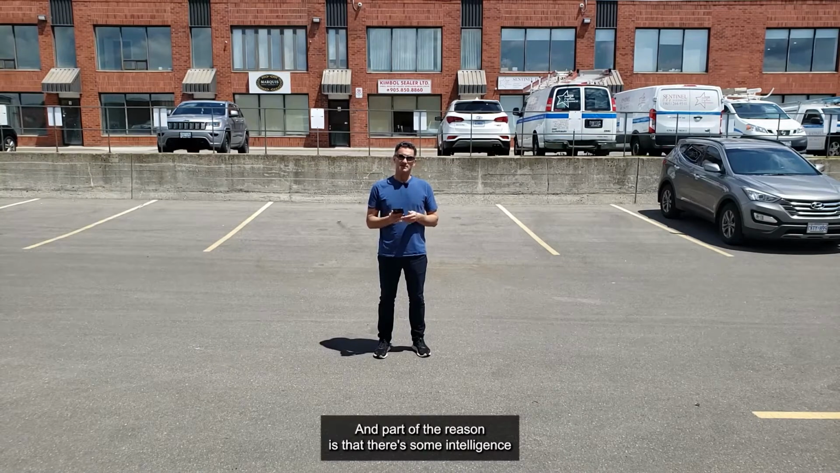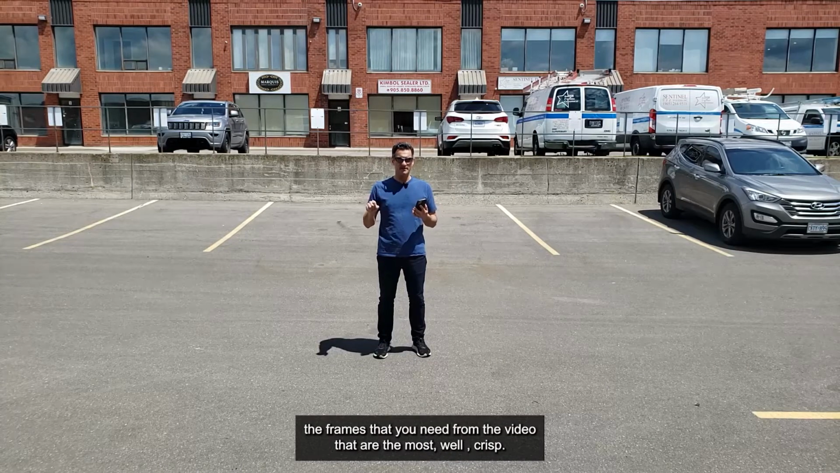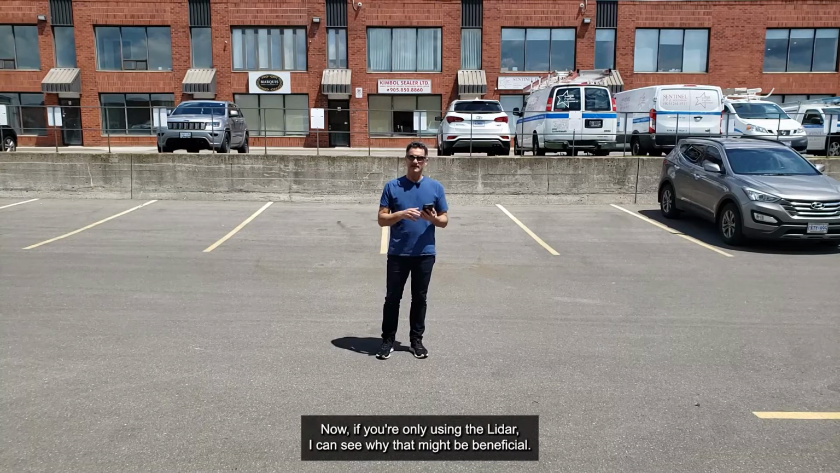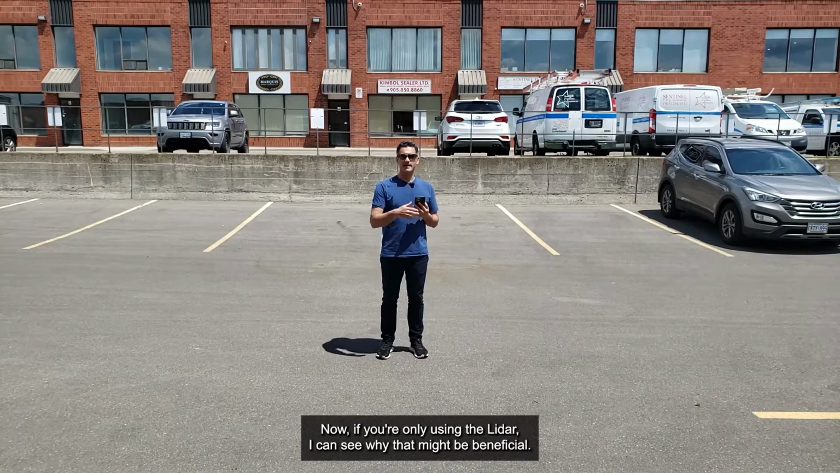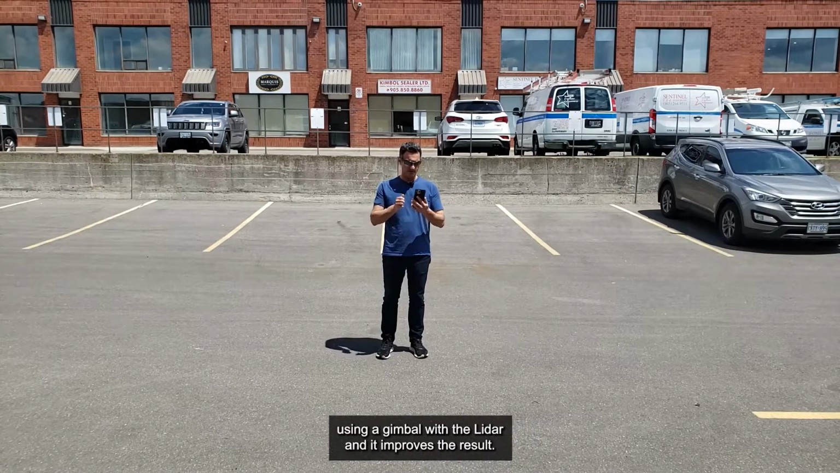Part of the reason is that there's some intelligence in the algorithms that pulls the frames you need from the video that are the most crisp, or the least blurred. Now, if you're only using the LiDAR, I can see why that might be beneficial. There have been videos online that talk about using a gimbal with the LiDAR and it improves the result.